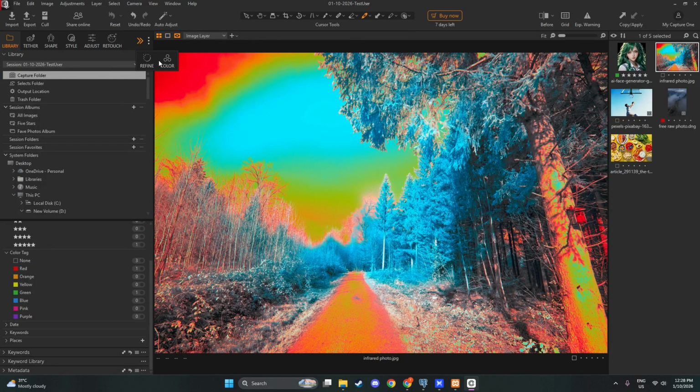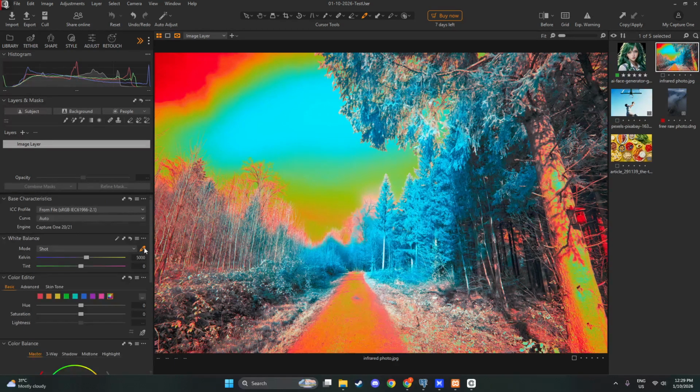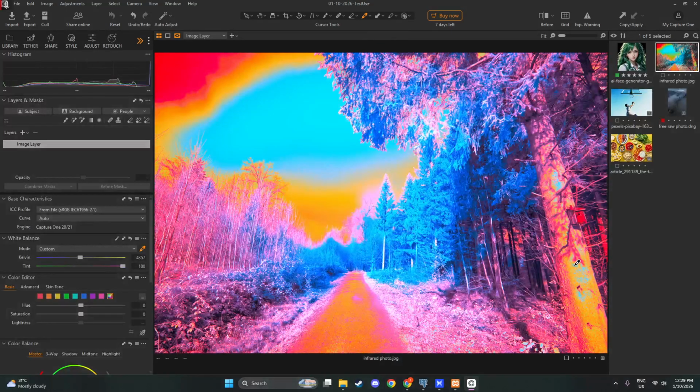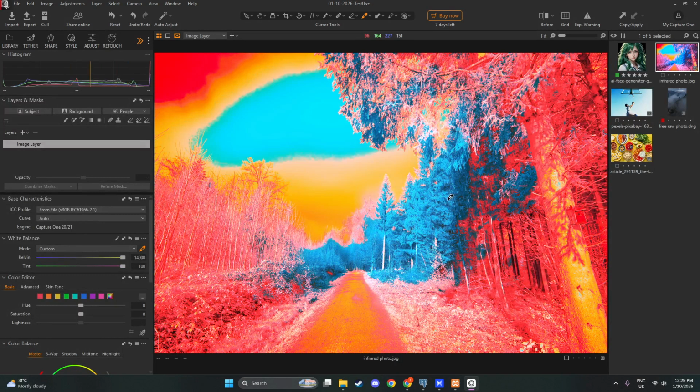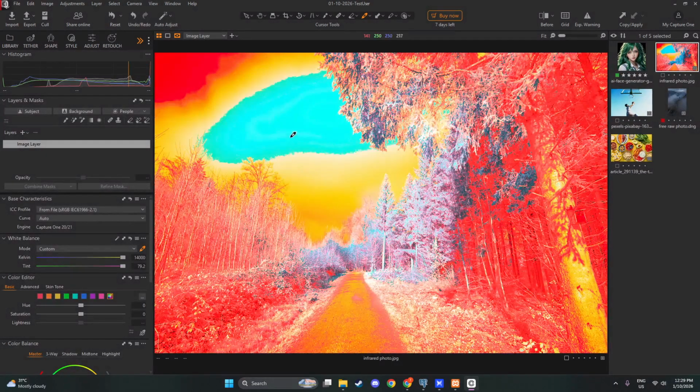Click it, then sample something in the image that you know should be neutral. Ideally, a white, gray, or any genuinely neutral tone if one is visible. This tells Capture One what neutral looks like in your scene, and the software will adjust temperature and tint to remove the color cast. Infrared scenes can be deceptive, so after sampling, take a moment to evaluate the result. Look for clean highlights that read as crisp white rather than pink, blue, or yellow. If needed, try a few different neutral spots and choose the most natural-looking balance.